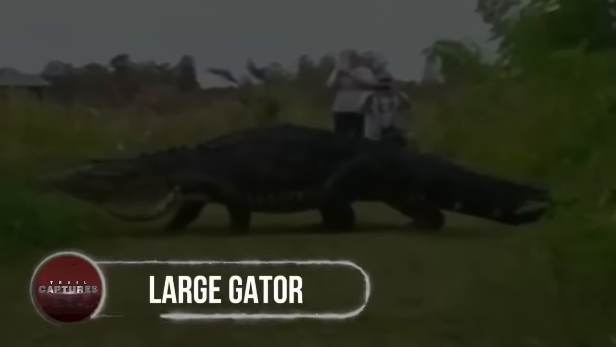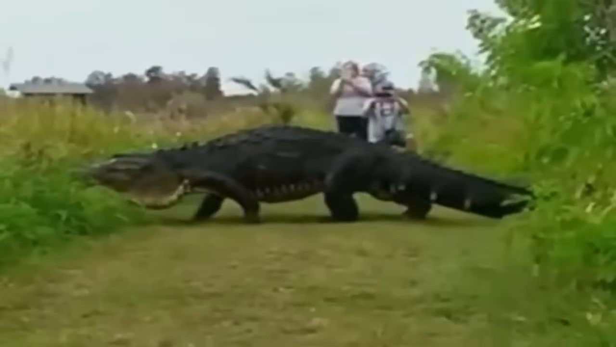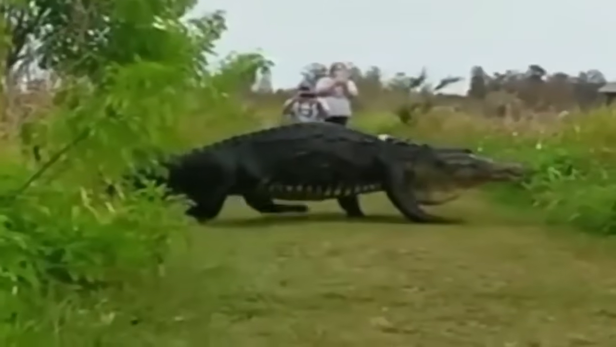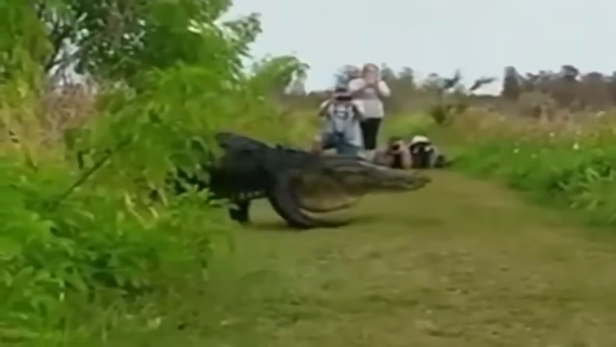Large gator. A prehistoric predator that literally looks from a different era lit up the internet while it was filmed crossing a trail in a country park in Florida. A video posted in January 2017 shows a 15-foot-long massive alligator sauntering from one marsh to another right in front